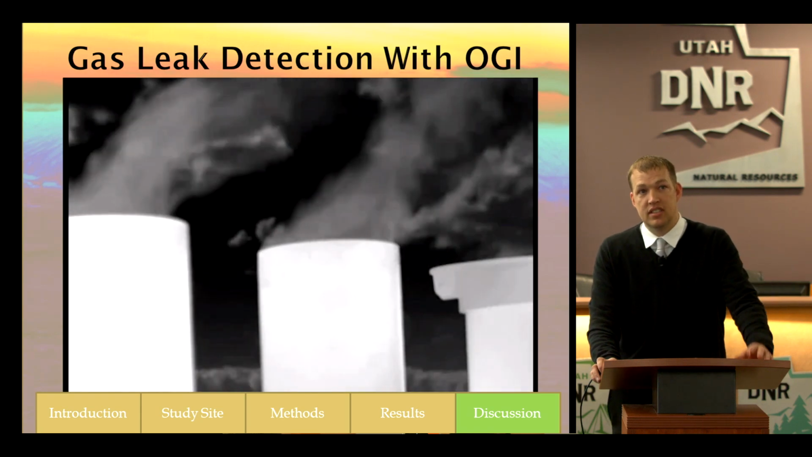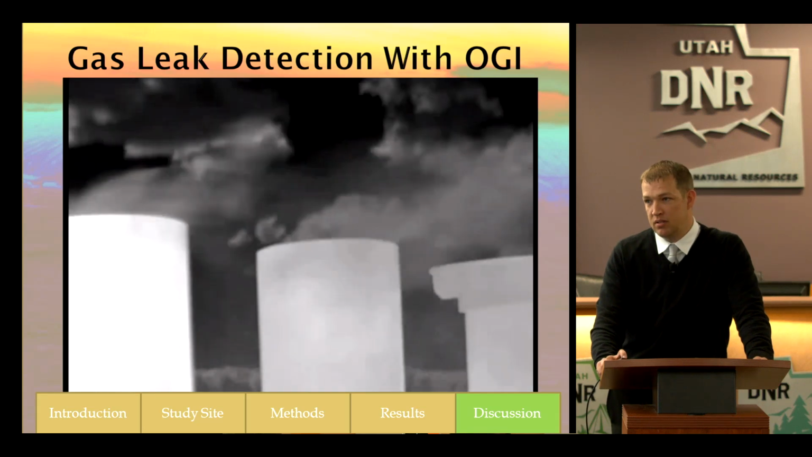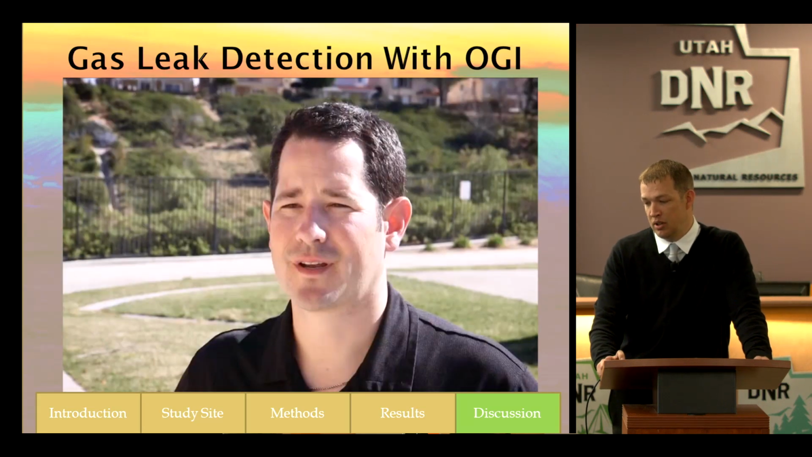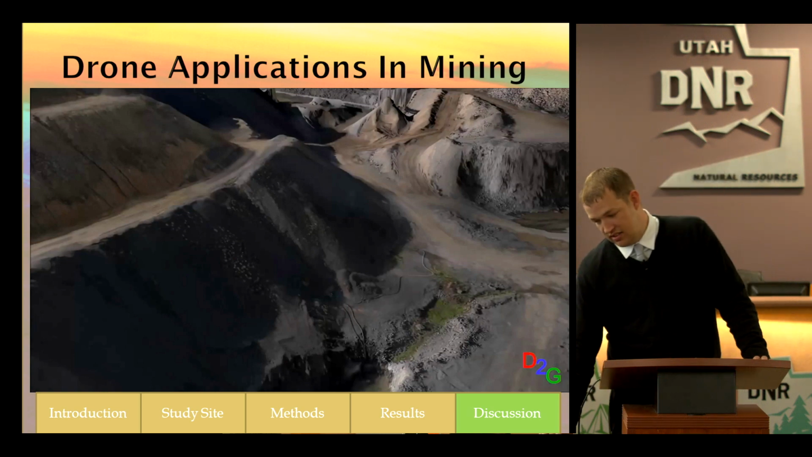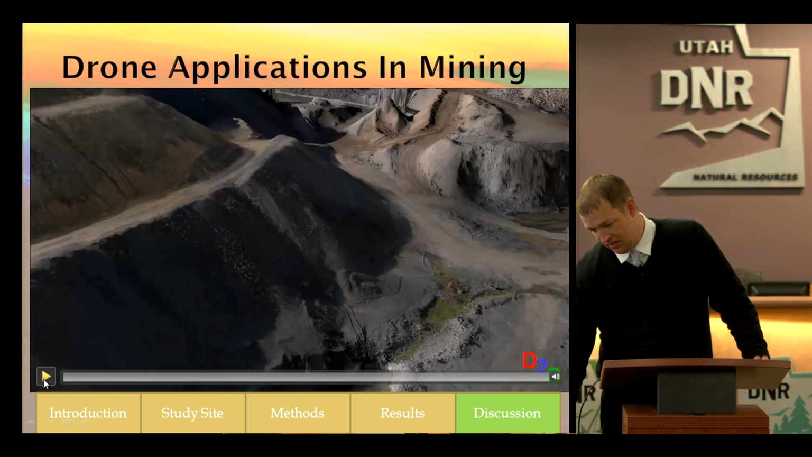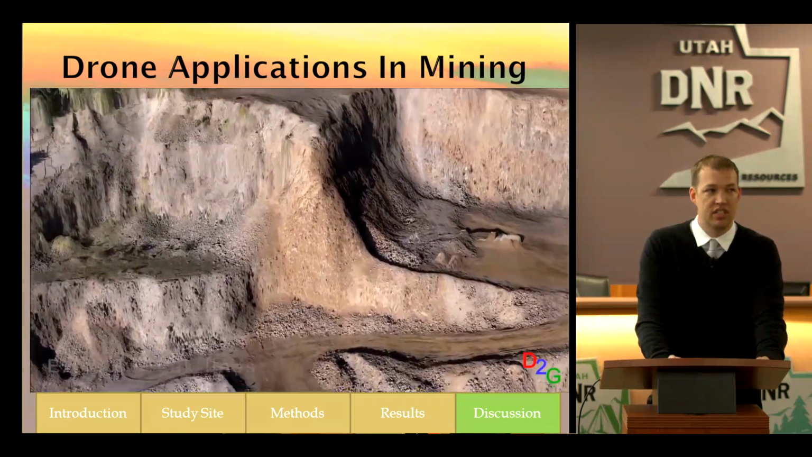They're also able to see CO2. This is CO2 coming off of these stacks. So it's pretty cool technology that would be used in some gas detection. Some drone applications. So here's just a little photogrammetry 3D model put together by Drone to GIS company.